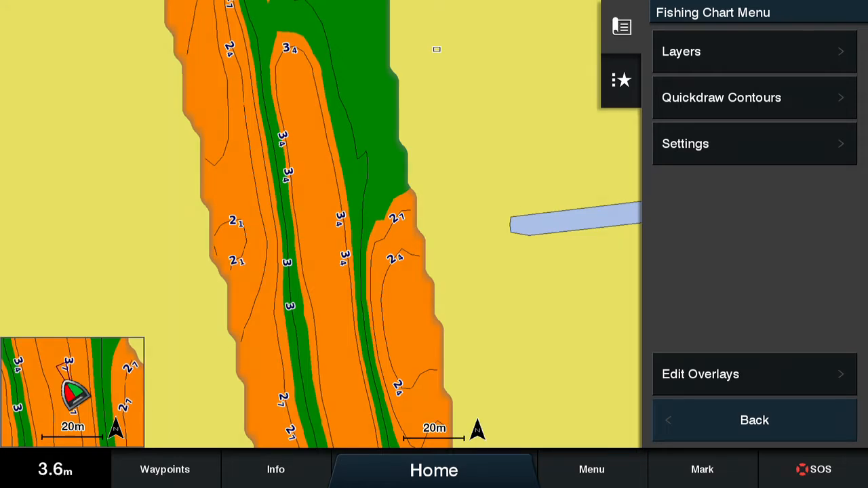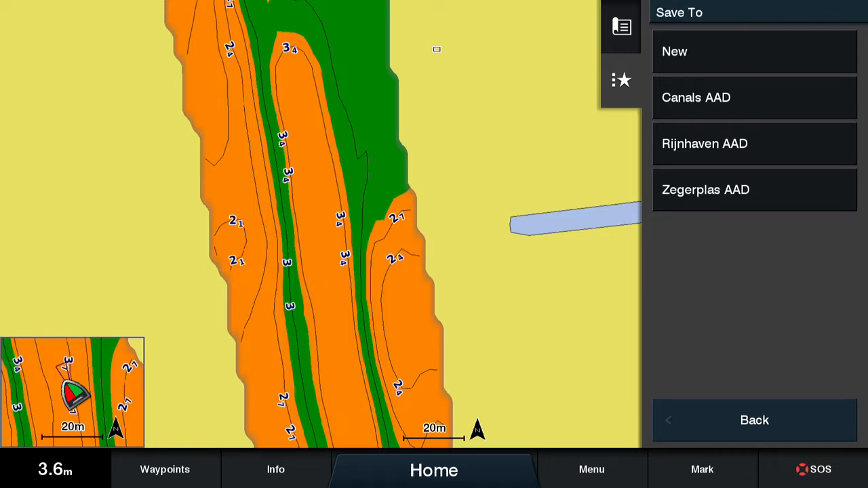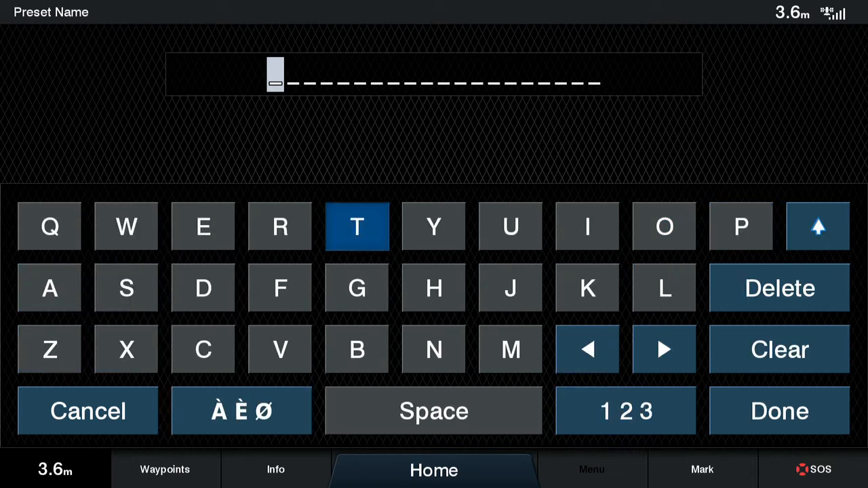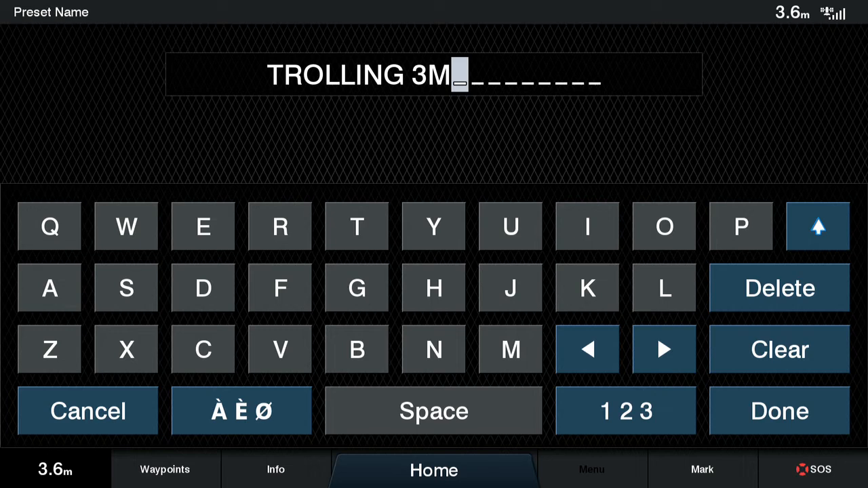And now we use the preset button on the device, which will bring a sub menu allowing us to save the current presets. We will create a new preset and I will be calling that preset Trolling 3 meters depth. Indeed, you might have several presets with different depths, and that's why you need to be specific in the name you are actually choosing for your presets.